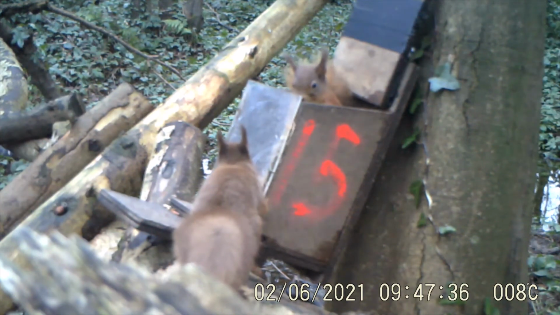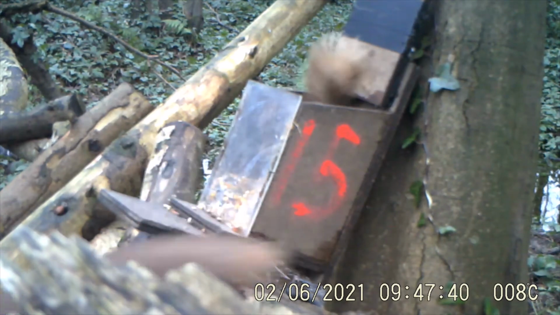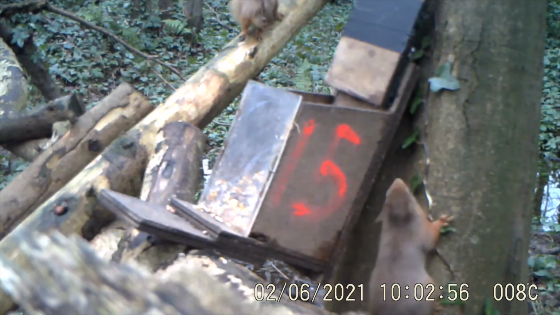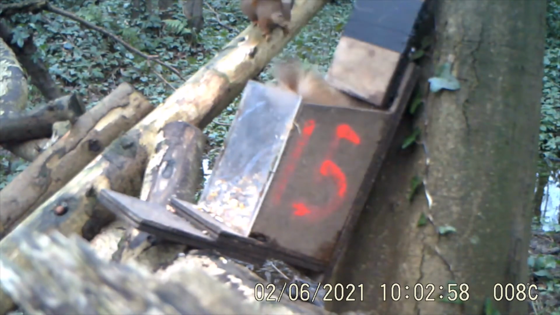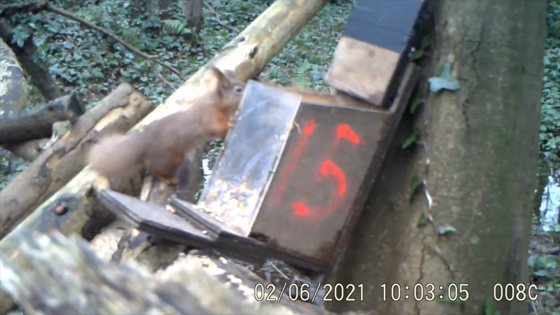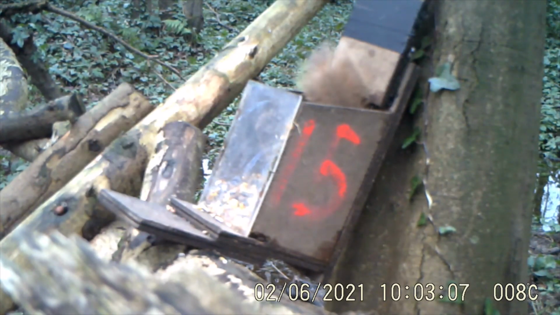But here back in February, they're all about the food, especially on a bit of a wet, cold day, and they don't like each other at this time of year either. As you can see, there's certainly a lot of territorial behaviour and a bit of fighting going on, but it's just absolutely mad how quick they are. I mean, insanely fast. But there you go.